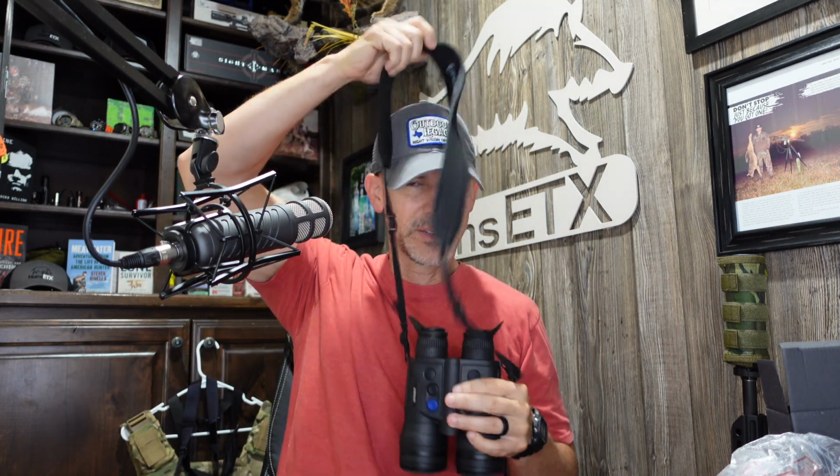Now, when you're trying to carry these, let's see if I can do this on the move. If you are a hunter that moves around a lot, like when I'm stalking out to hogs or walking out to the next set for coyote hunting, when you hang these around your neck, they swing while you're walking. I carry my rifle on my chest.